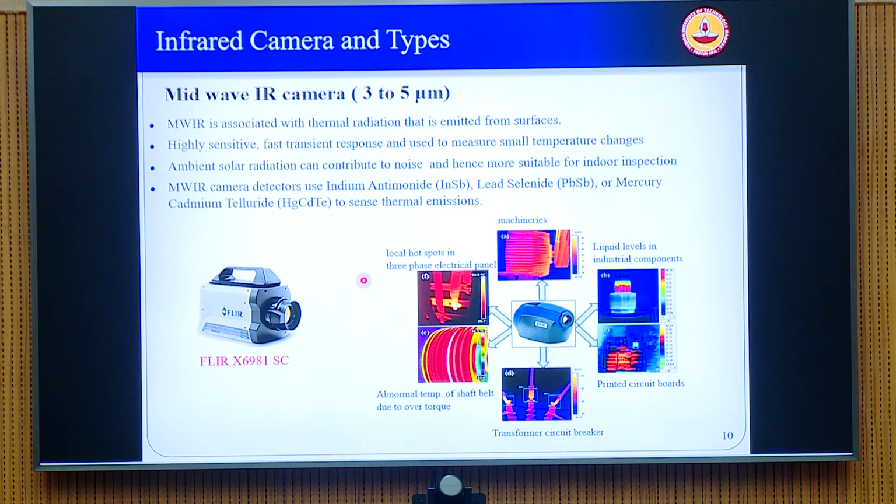Midwave IR works in a band of 3 to 5 microns, again a slightly shorter band, but it's a very useful band in the sense that it's very sensitive to temperatures of the surface, and therefore we mostly use very highly sensitive cameras in this particular bandwidth.